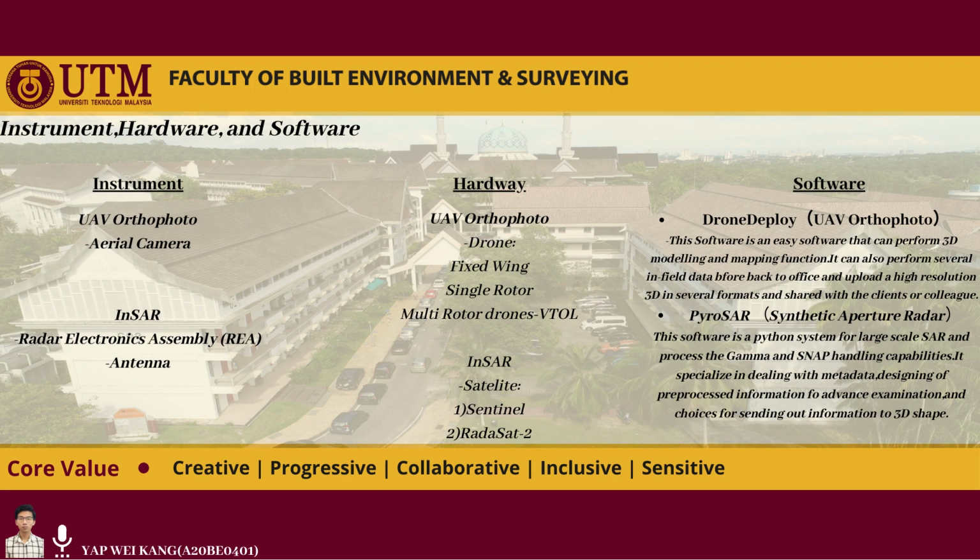Lastly, for the software part, UAV orthophoto uses DroneDeploy. This software is an easy software that can perform 3D modeling and mapping functions. It can also perform several in-field data checks before going back to the office, and upload high-resolution 3D in several formats and share with their clients.